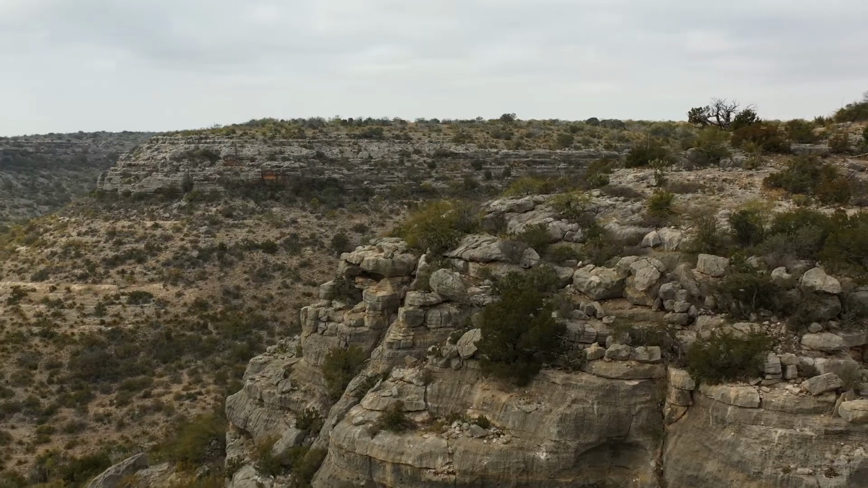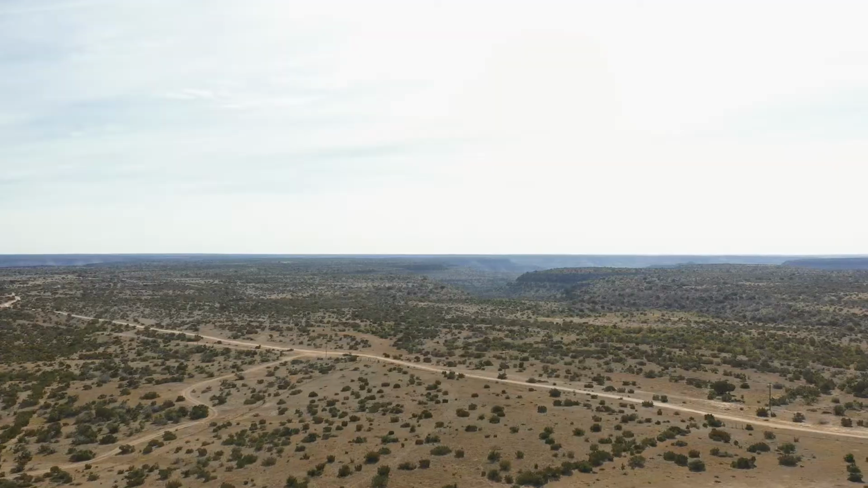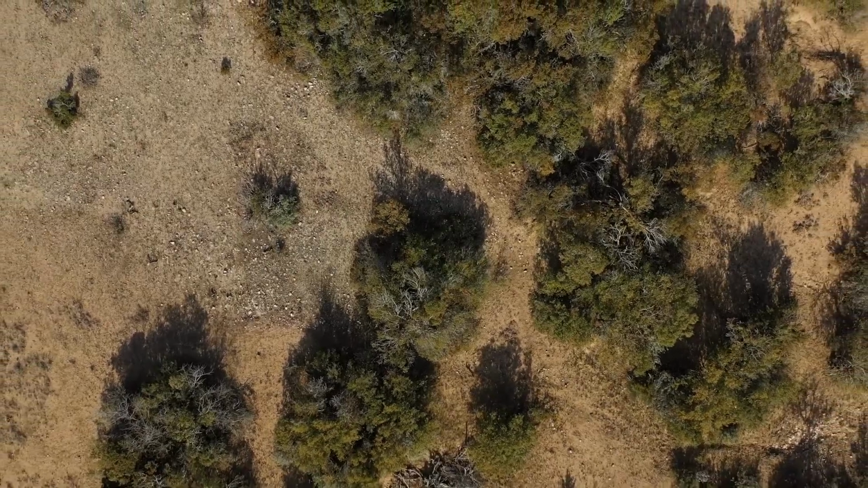So this area down here in Southwest Texas is some of the roughest country you'll see. It's got some flat areas, but it's pretty thick. It's got a lot of cedars, a lot of hills, rocks, really rough country, but it's the perfect habitat for these gray fox.